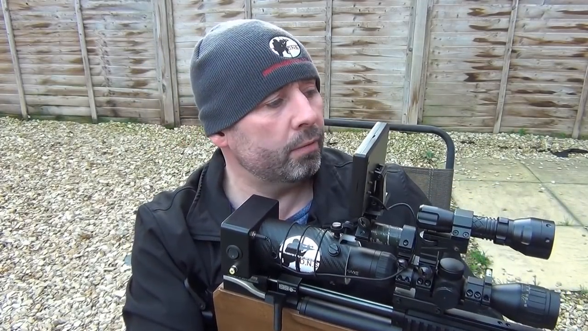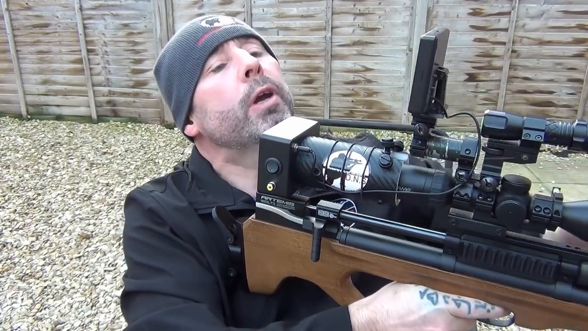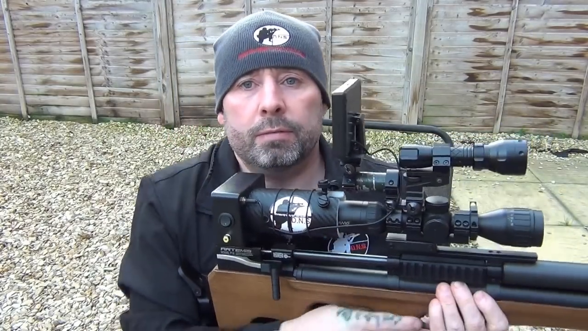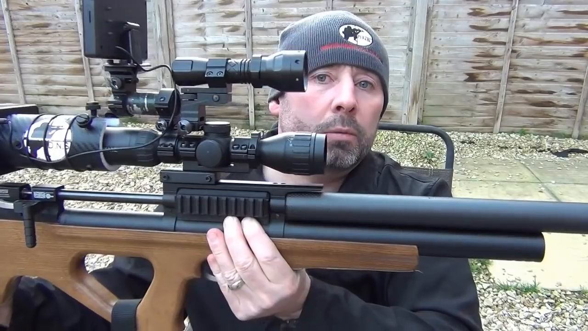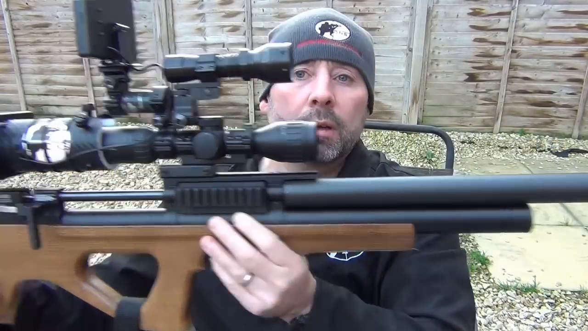The reason I did that is because one of the main fences I rest on is a little bit higher, and I was looking up like that, where now I can bring it down, and if need be I'll just adjust like so. This is a very good unit. It works really well on this P15 air rifle.